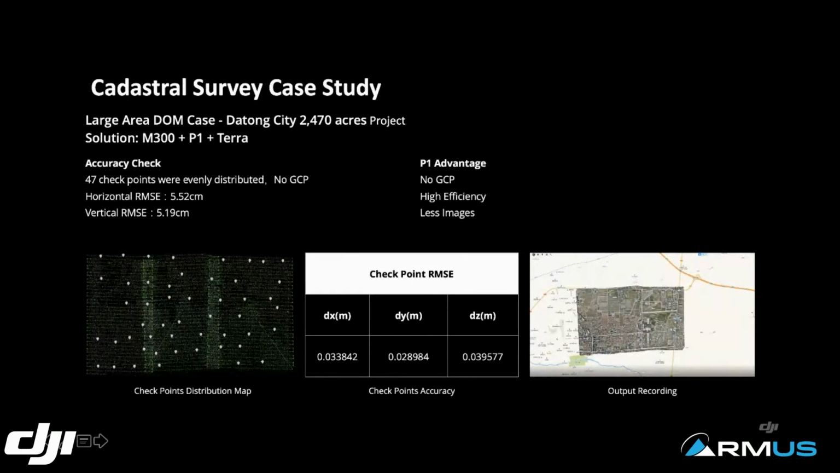So this is extremely good. That means the P1 would require no GCPs and still be able to achieve 1/500th surveying grade level of data output. That is significantly accurate, just like the P4 RTK.